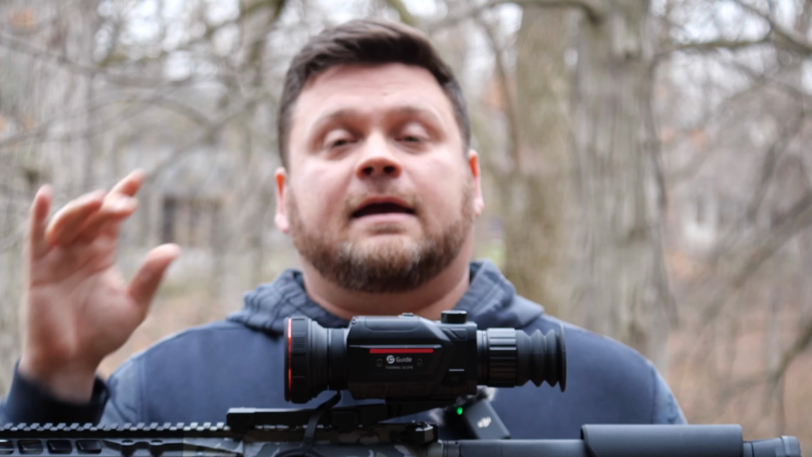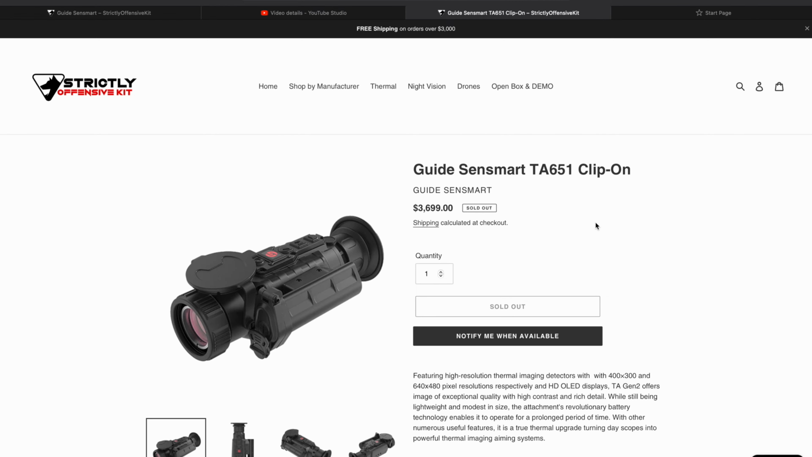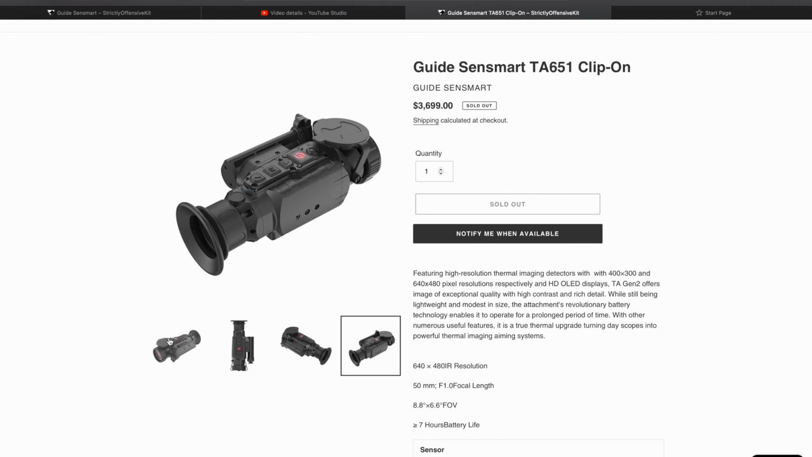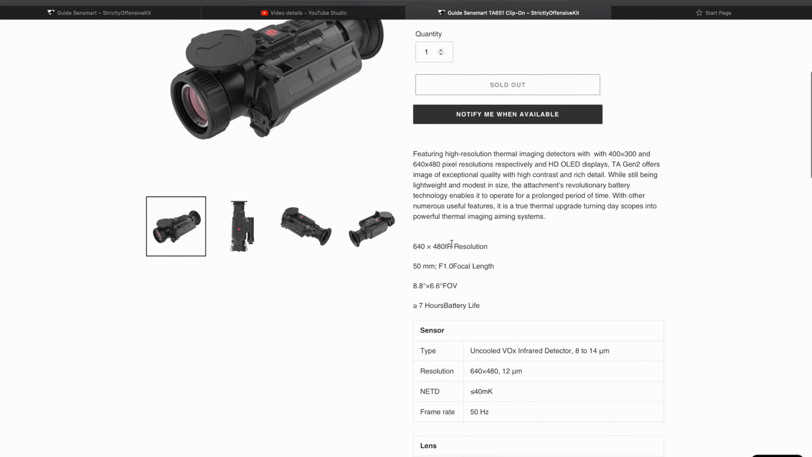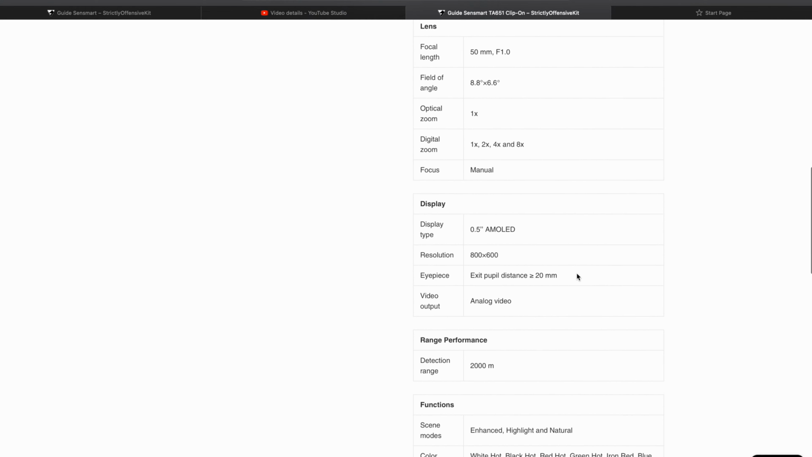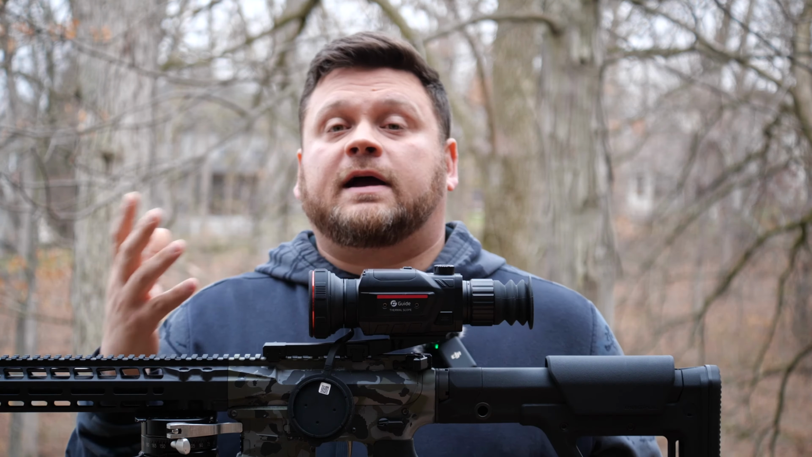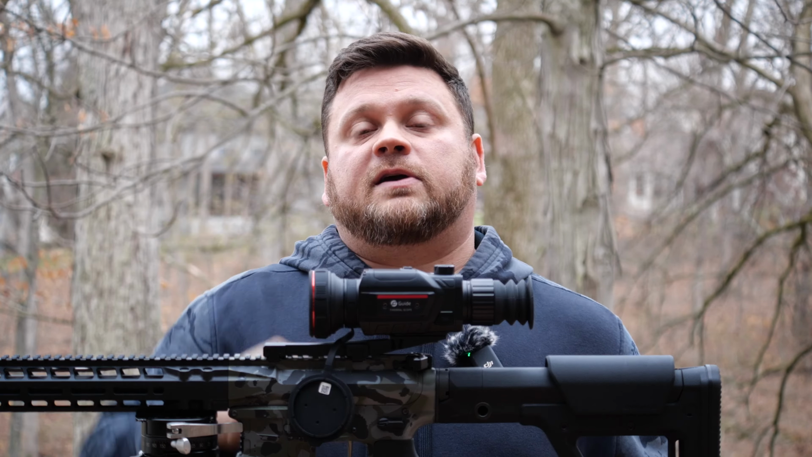Another interesting feature, they have a clip-on as well. Now, I can't mention the name, but I can tell you one of these other companies they OEM for, in my opinion, has the best clip-on currently for the money. The absolute best clip-on for the money, and this group OEMs their parts. So I'm not going to mention that name. So that clip-on, I believe, is going to retail for $36.99.